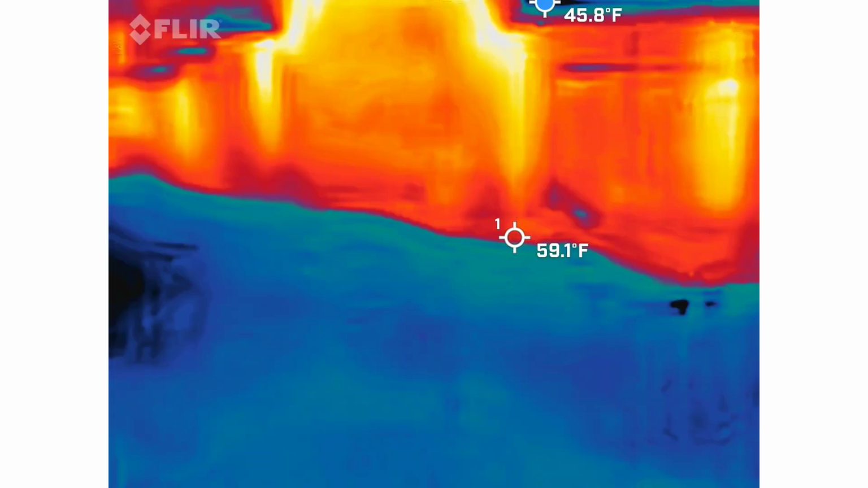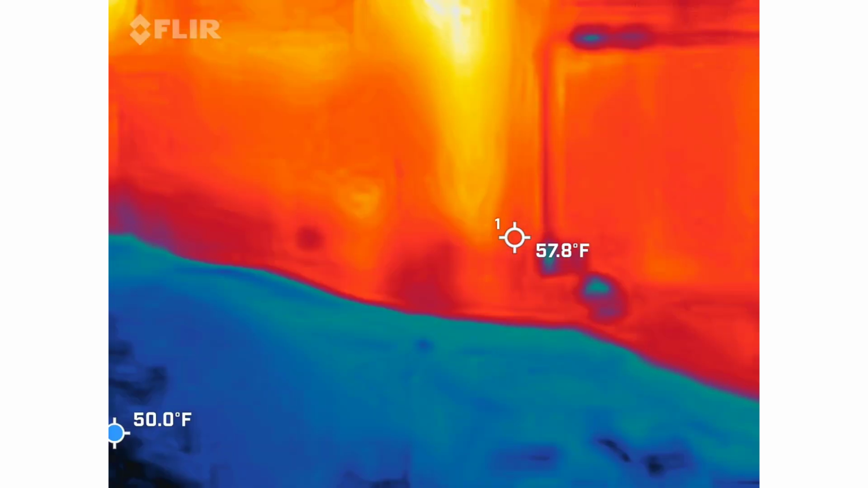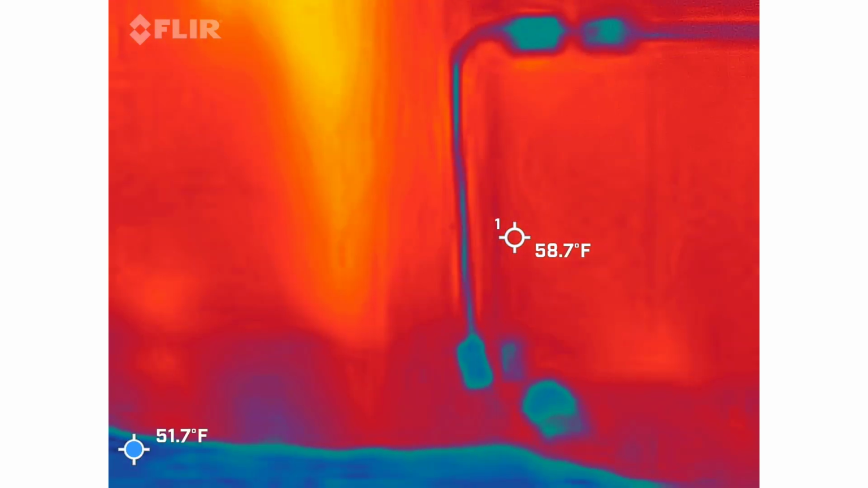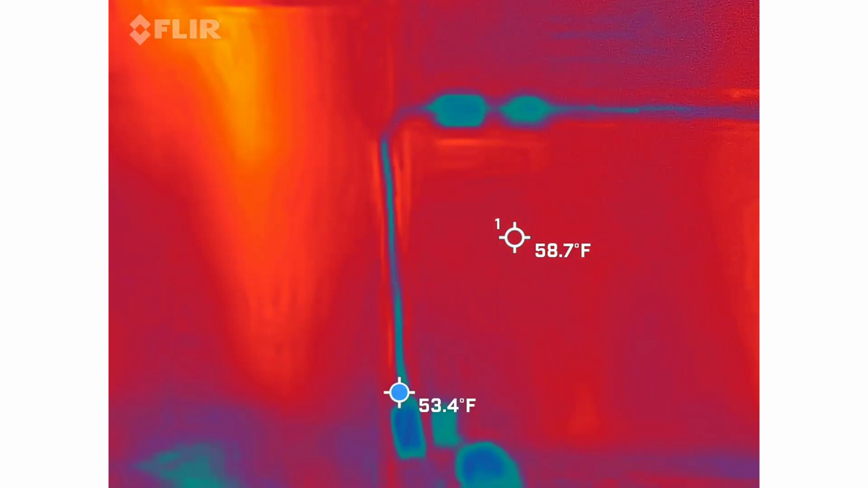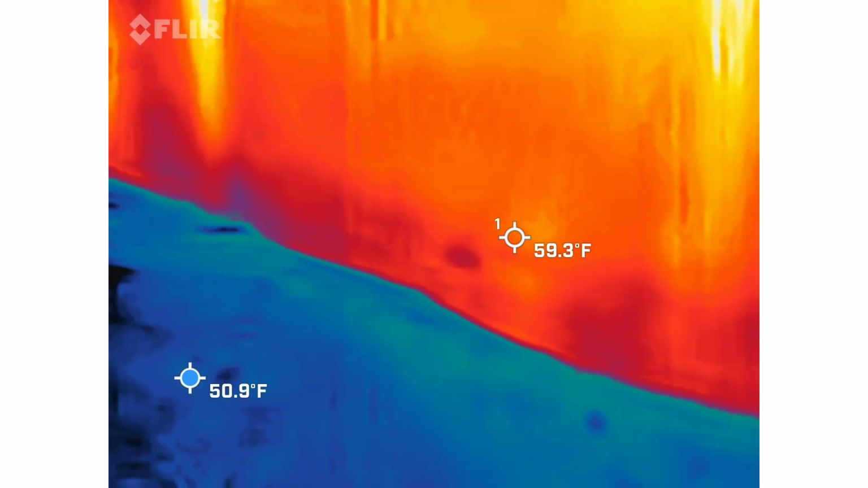What is this? What is that right there? Electric box? Damn it. You got me all excited again.